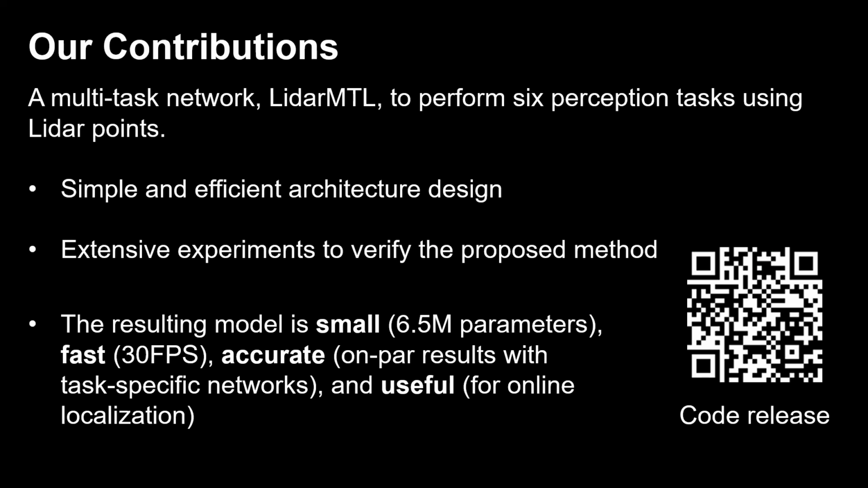Finally, the network is leveraged for online localization. Code and the pre-trained model have been made available.